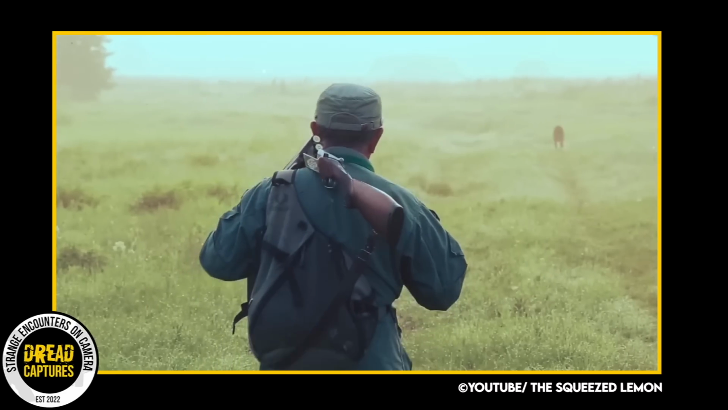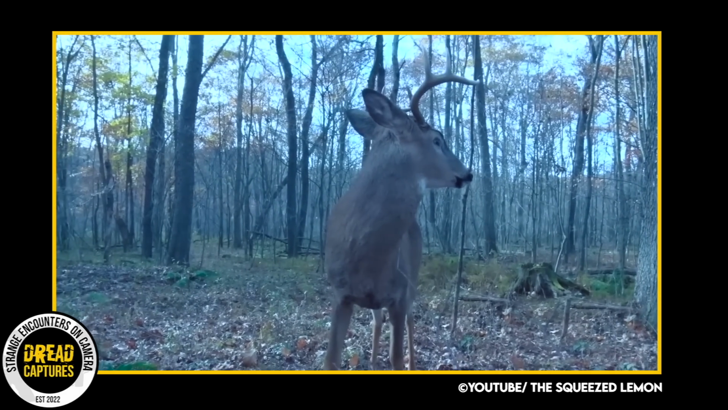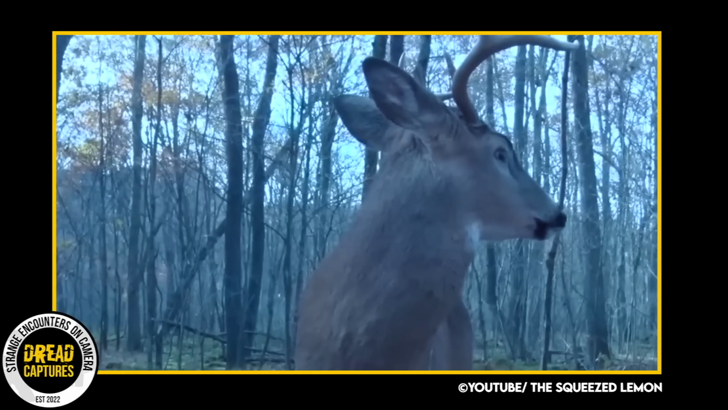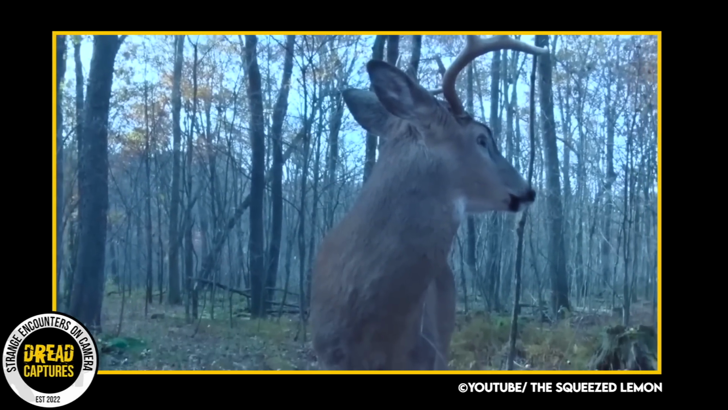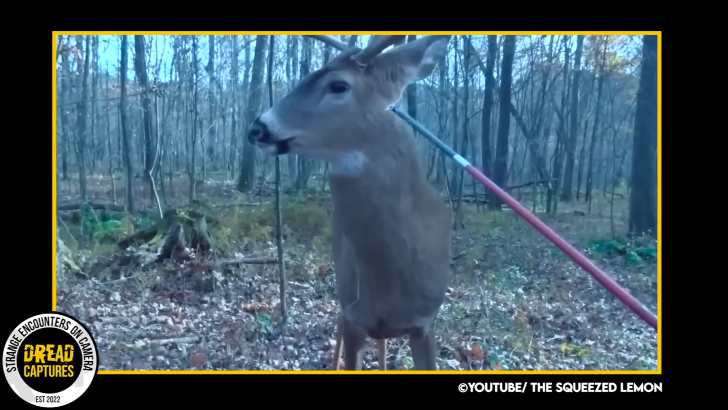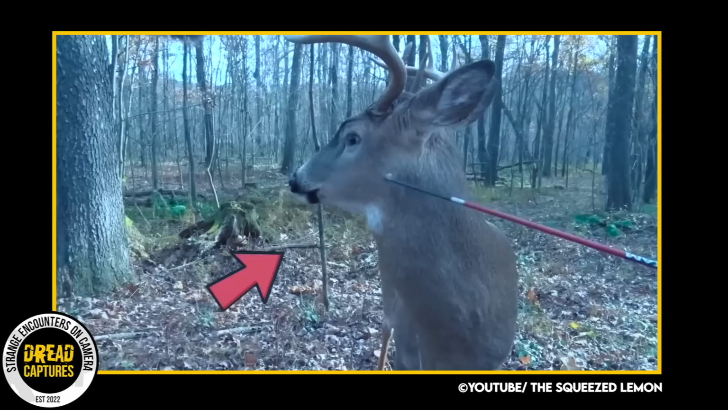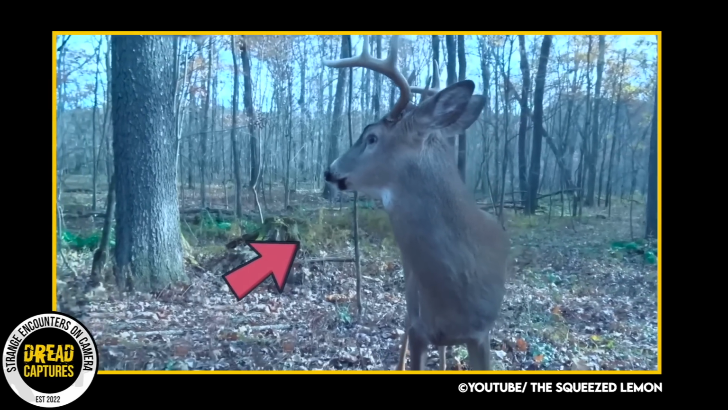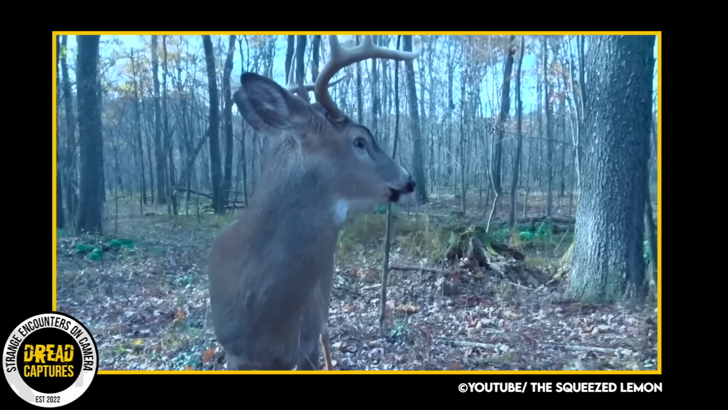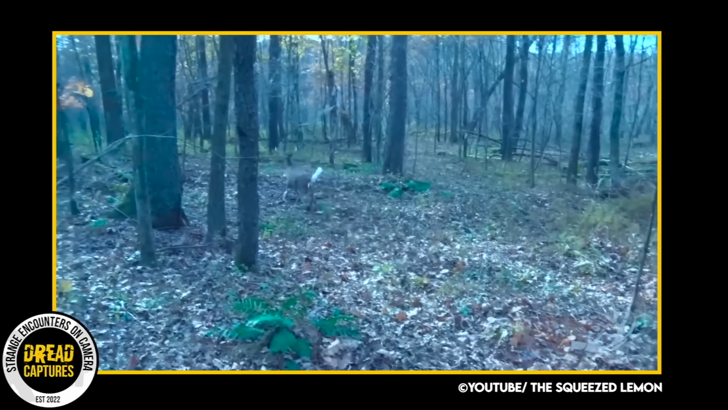A hunter in Pennsylvania walked up on this young buck in the woods. And yes, I mean walked up on. I think the man was more shocked than the deer was. As he approached, the deer did nothing at all. He was seemingly frozen. In the video, you can see the animal turning his head. After a little while, the hunter clanked his antlers with the arrow, he snapped out of it and took off.